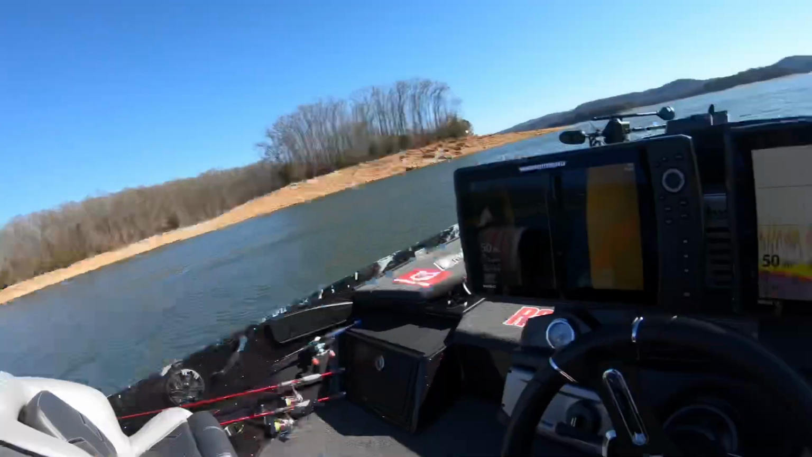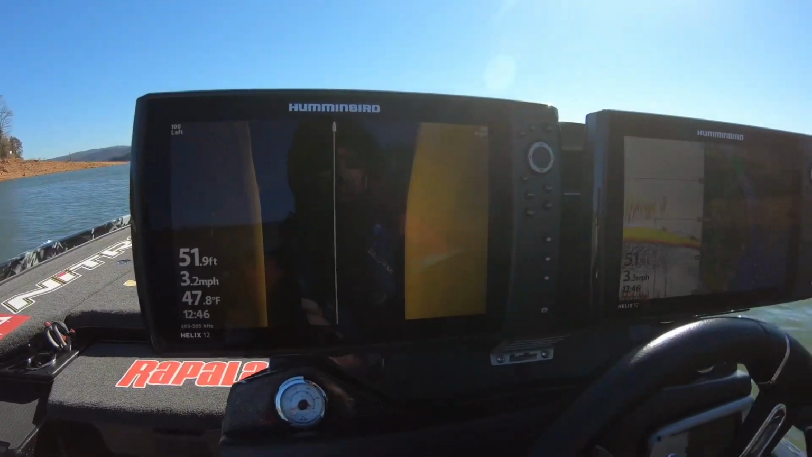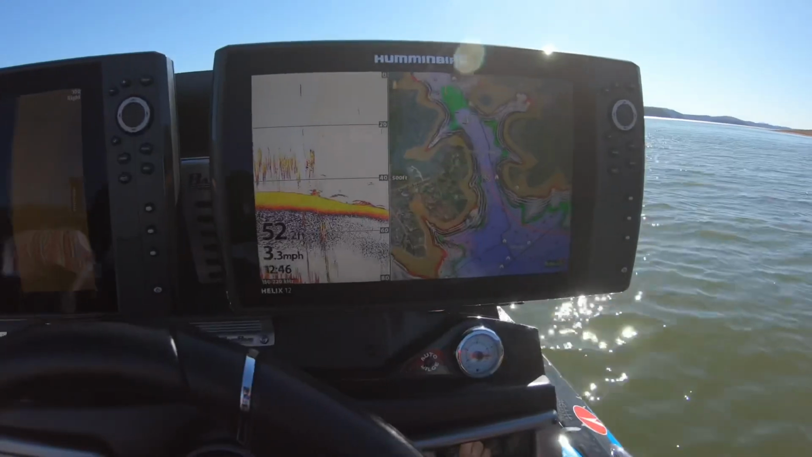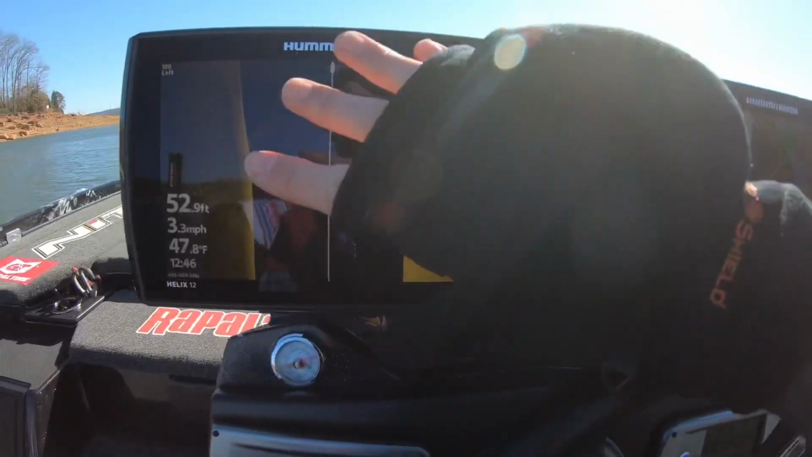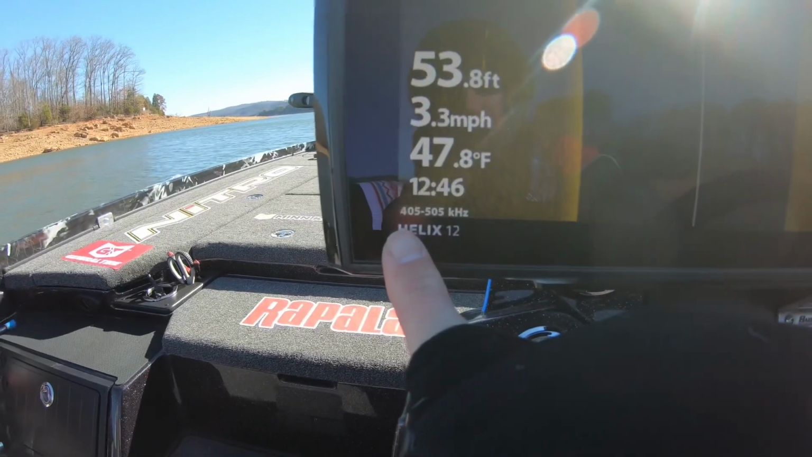So next up, I've been playing with my graphs a little bit to get some stuff set up, but that's something that for me takes some time. Just with new electronics on the boat, even though they're the same thing I was running last season, when you've got a new set of graphs, it always takes a little bit of time to get those set up exactly the way you want. So I've basically got my side image where I'm pretty happy with it. This is on what would be the regular